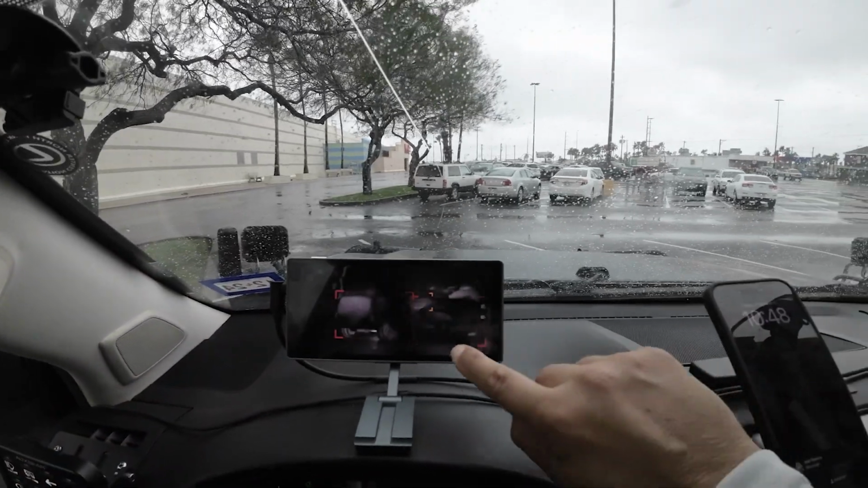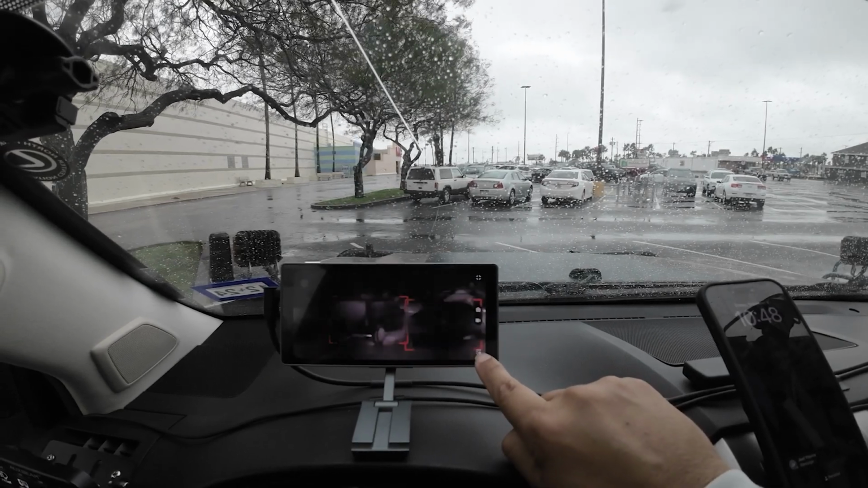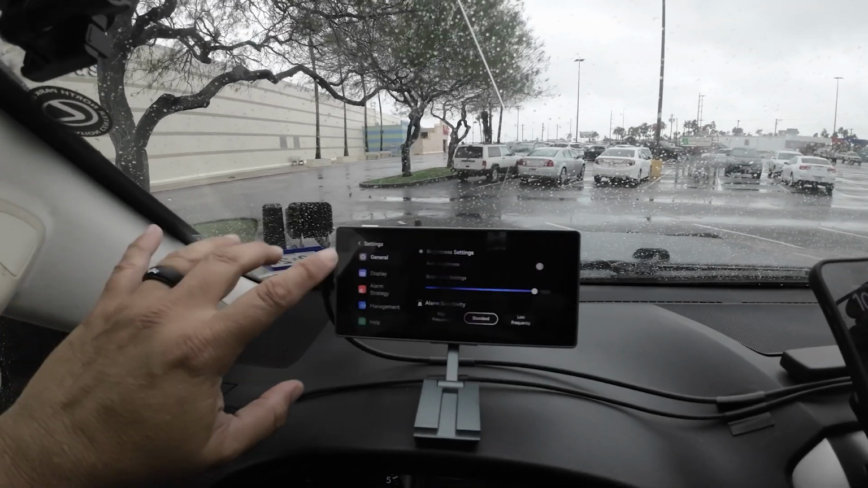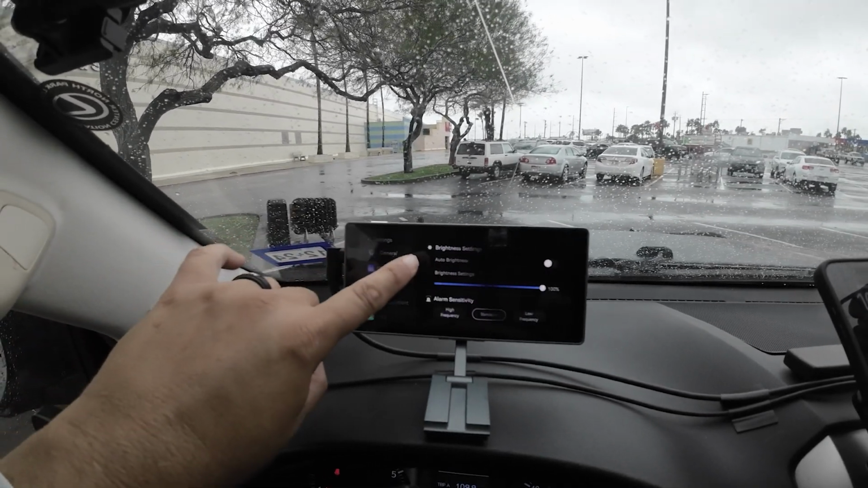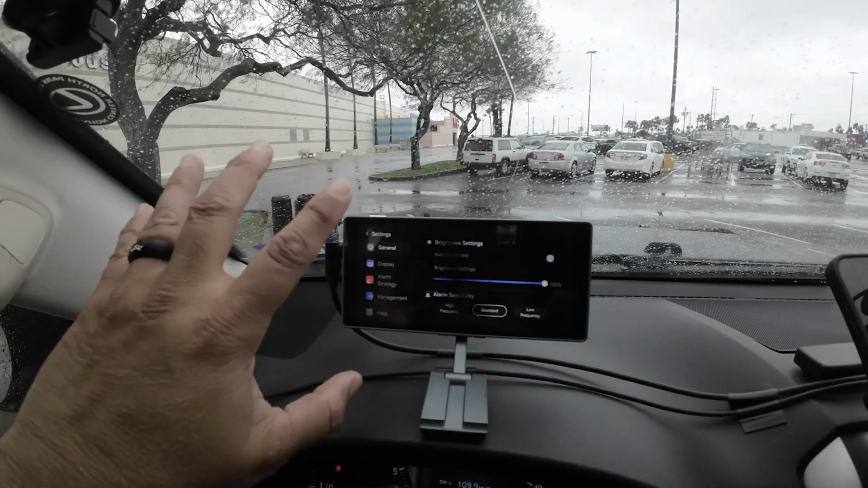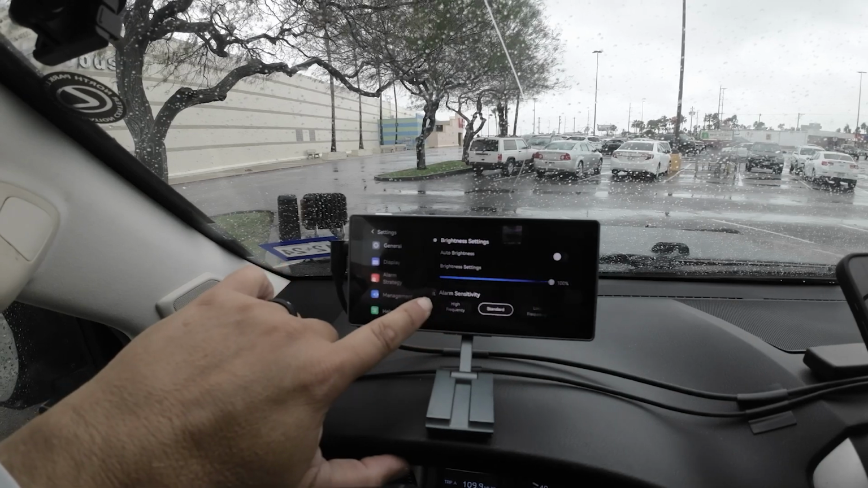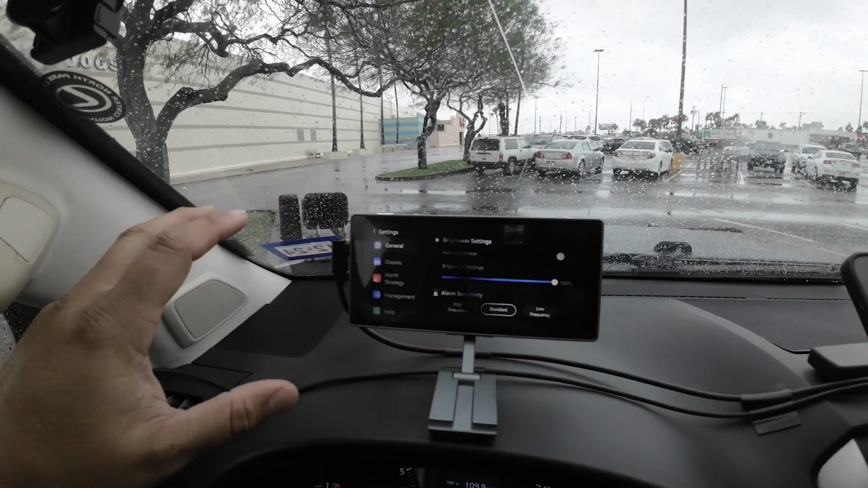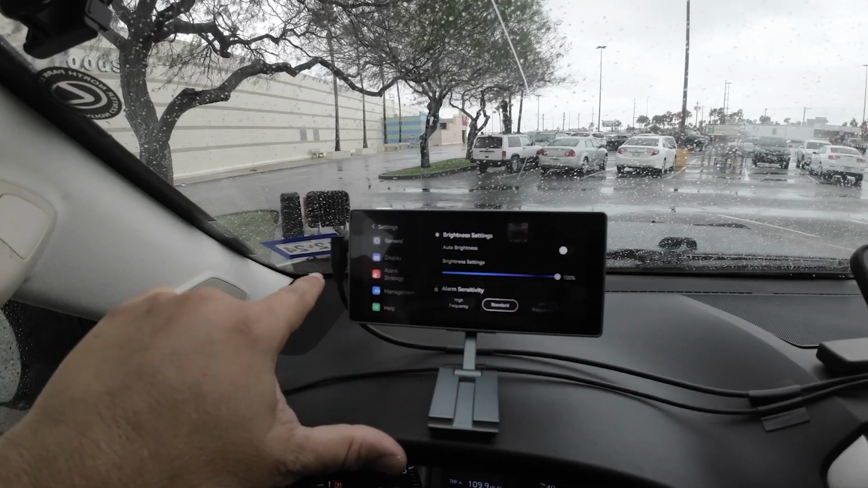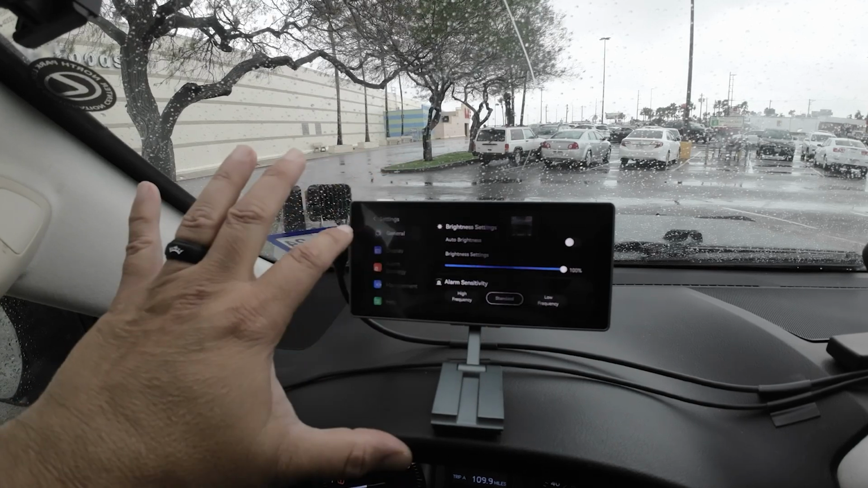Now, you can just press the screen here and hit the little settings display. And you can go to general, where you can adjust the brightness. Now, I like it fully bright, so I left it at that. It also has alarm sensitivity, so you can choose whether the AI registers this at high frequency, standard, or low. Okay, I just left it at standard, and I kept the brightness all the way up.